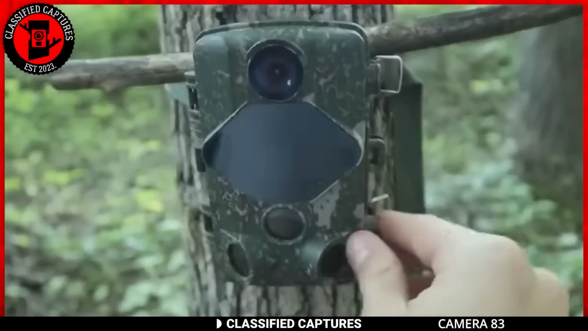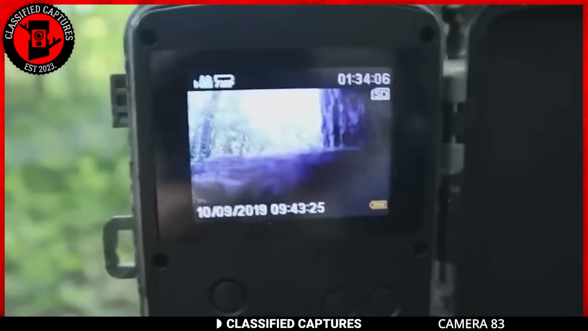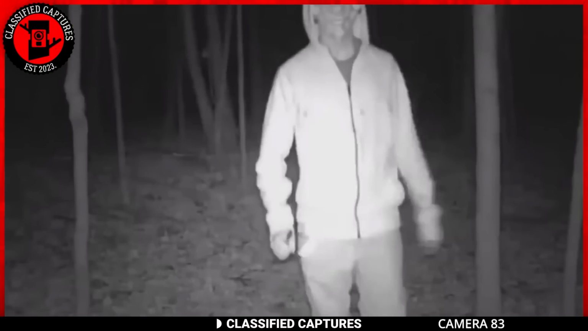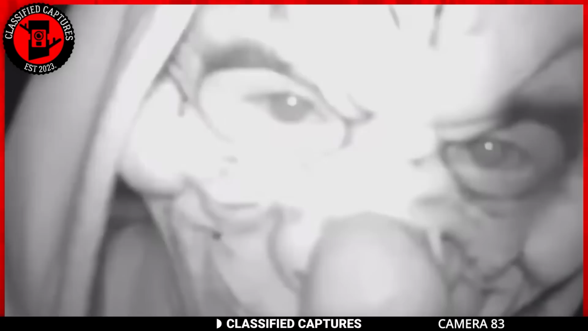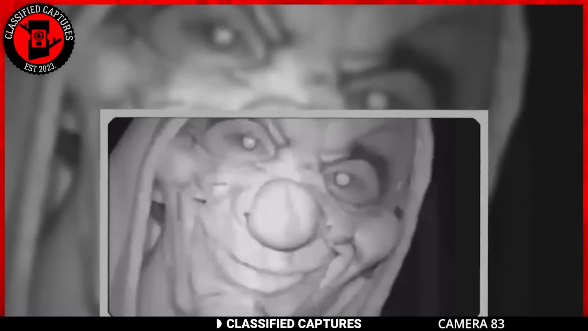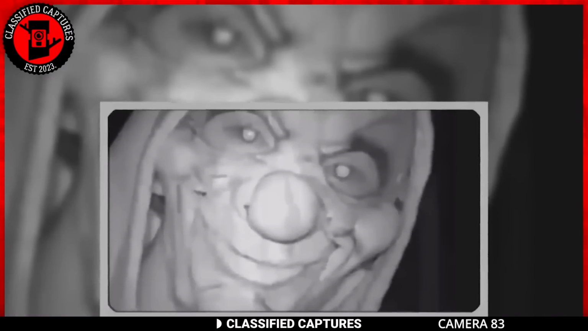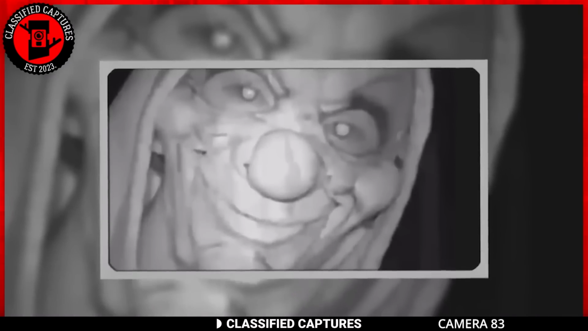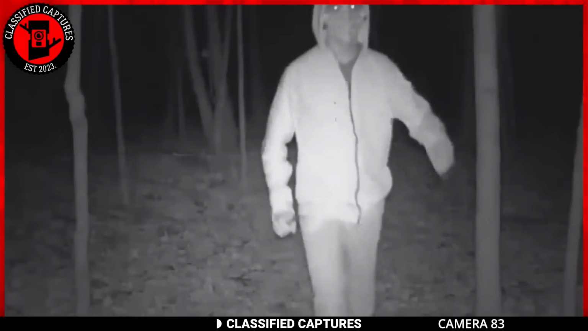Our next clip is a tad disturbing and comes from a trail cam that has been left in the woods. Take a look. There was a strange man in a scary clown mask roaming through the forest. When he noticed the camera, he moved closer and put his face right up to the lens before continuing his eerie and creepy walk through the woods.